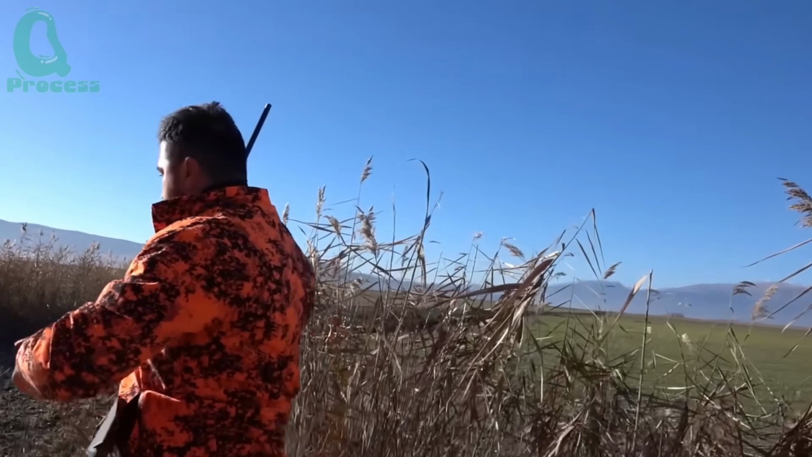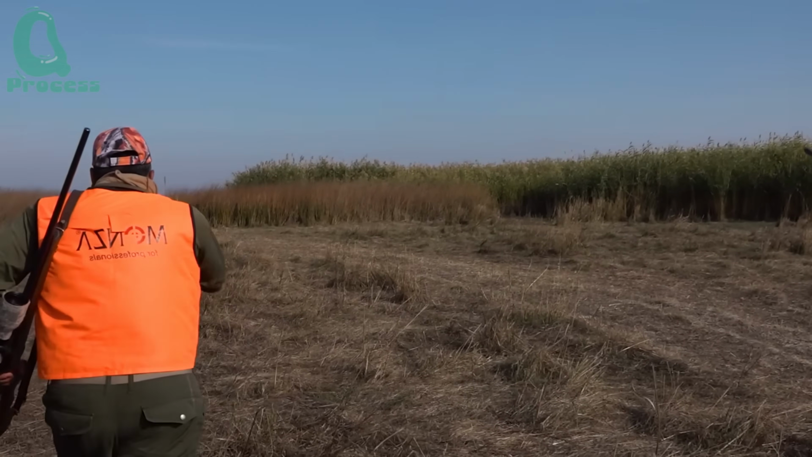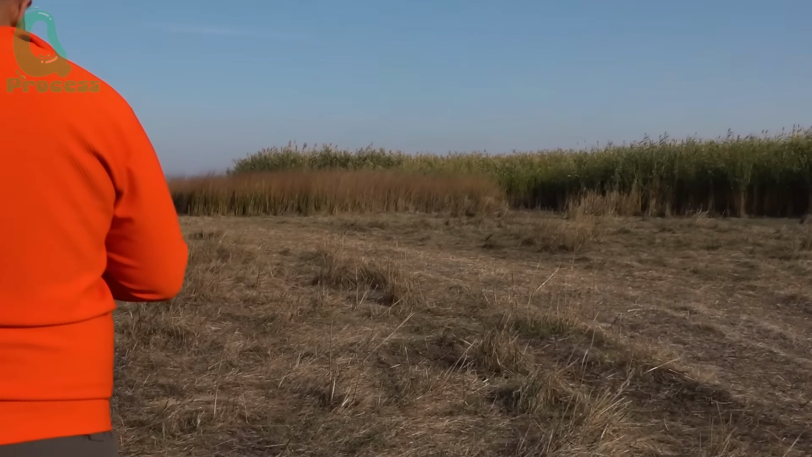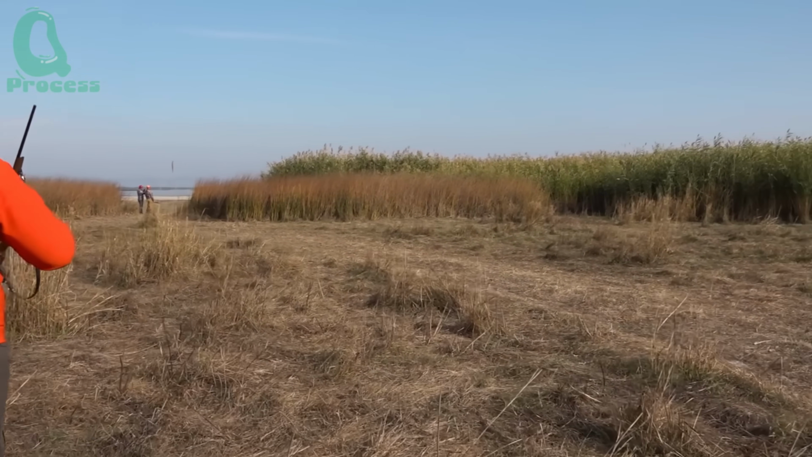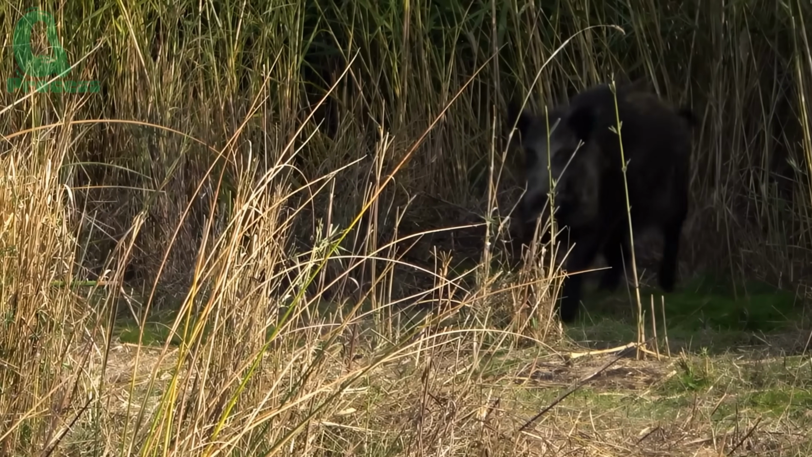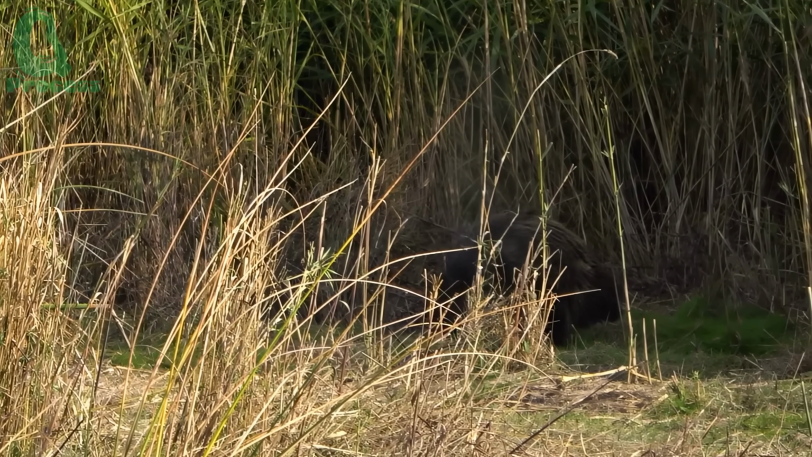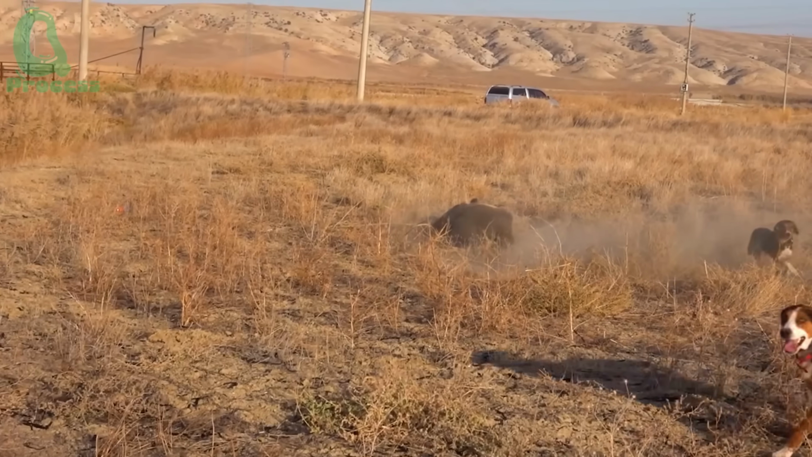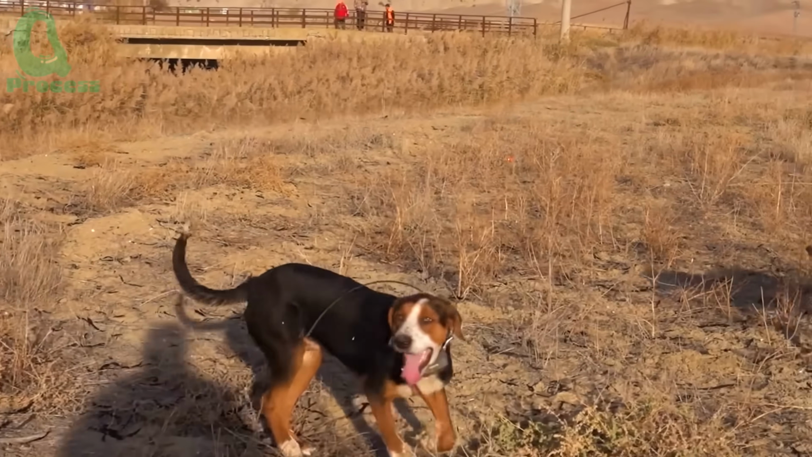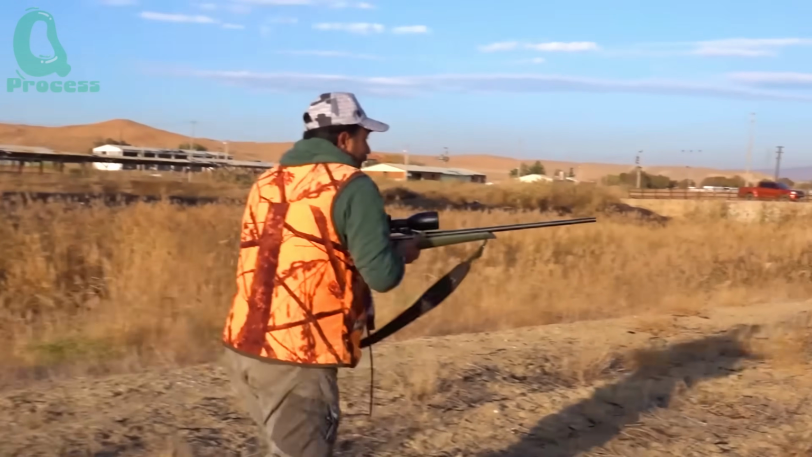From another corner of the field, a second hog broke cover, trying to make a wide escape, but it didn't get far. One of the hunters spotted it just in time. As the animal turned to flee, the rifle rose. Too late. The second shot landed clean, right through the shoulder. The hog dropped instantly. 4 hogs, 4 clean takedowns. In this fight, there was no room for hesitation.